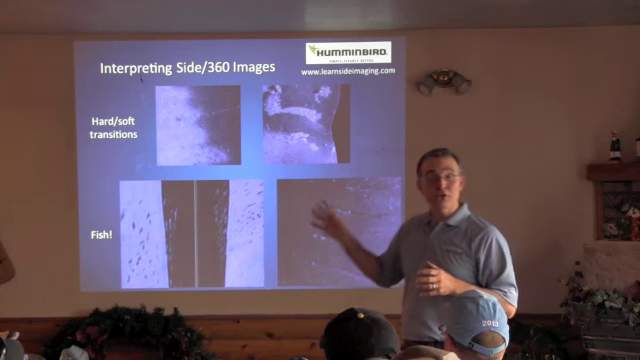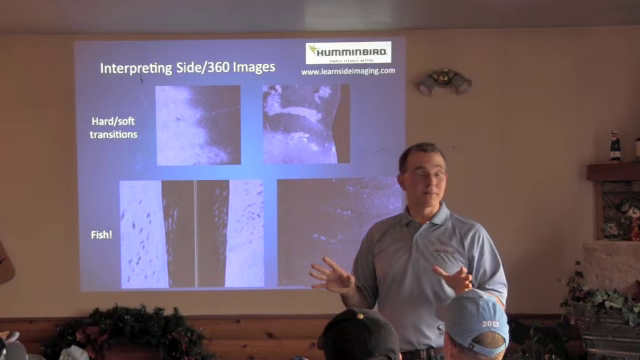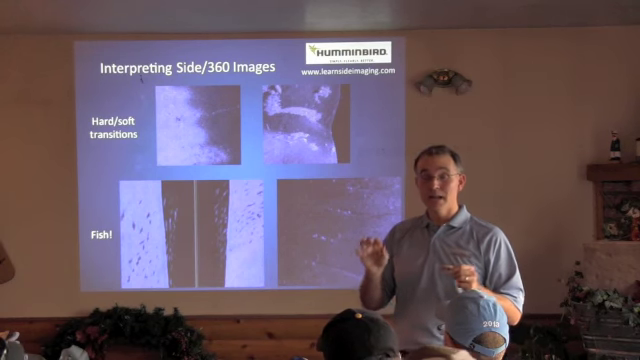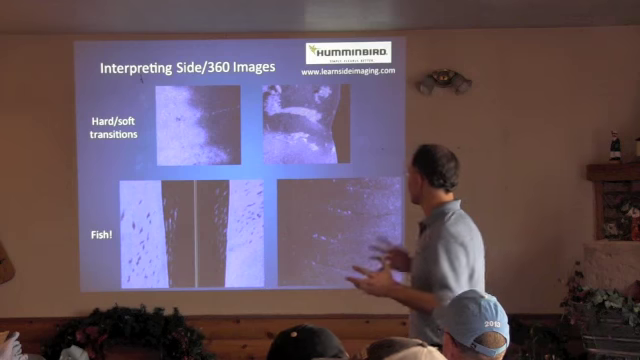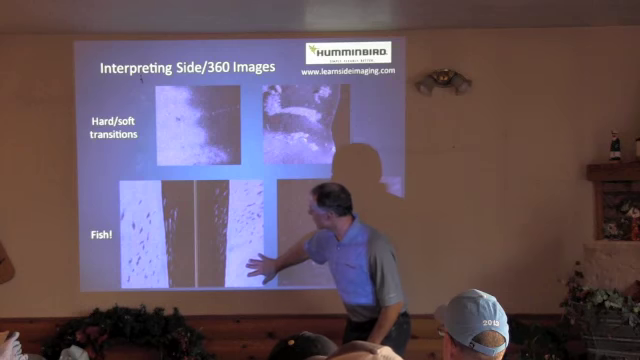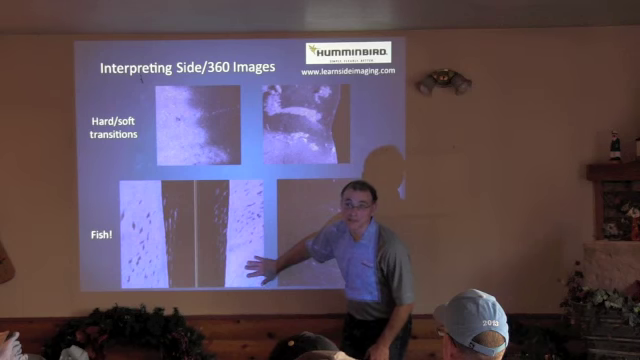Now, side imaging and 360 imaging are not just about structure, not just about what's on the bottom. They're also fantastically powerful tools for identifying fish. And not just the fish that are right beneath us, like we've gotten used to seeing those hooks in our traditional sonar, but instead fish that are all around us. Okay, these are fish. This is a large school of fish that I imaged in a scour hole beneath Lock and Dam number 3 down by Redwood.